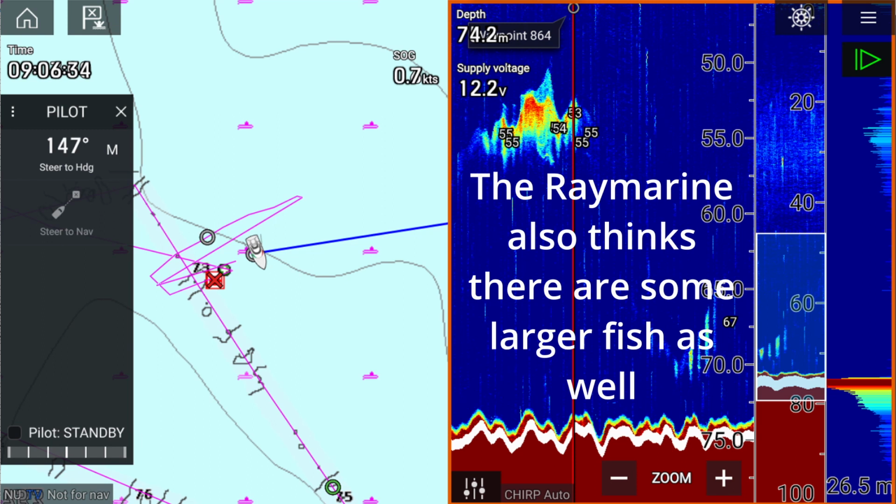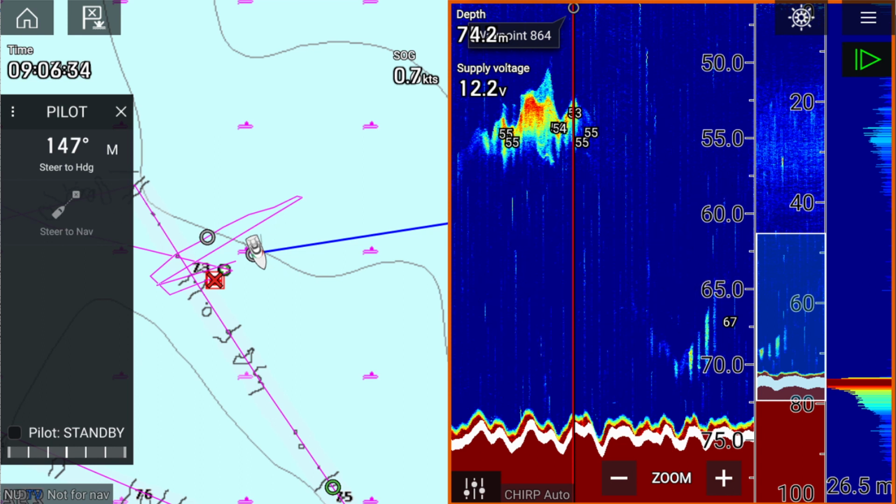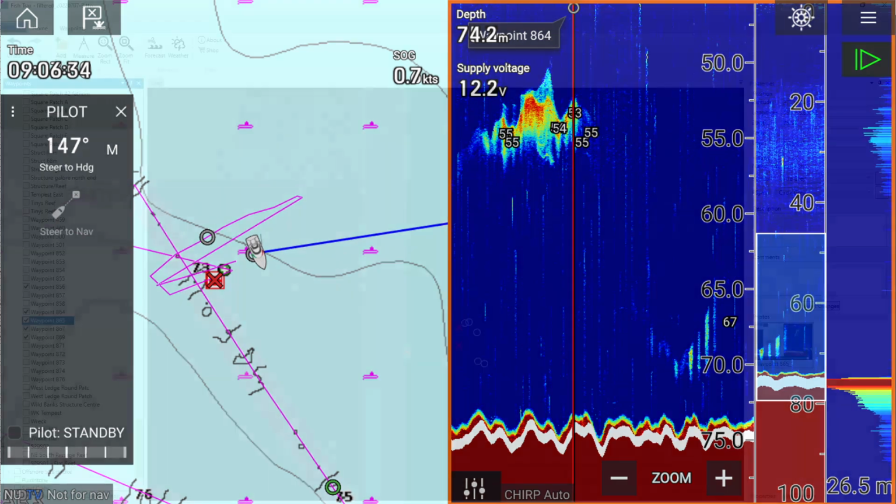So you need to have your sabiki rig ready to go, and as soon as you see that on the sounder, you need to drop it. They're often small schools, so you have to have half an eye on the sounder and see them as soon as they start to appear. Otherwise, they're gone before you can get your rod down.